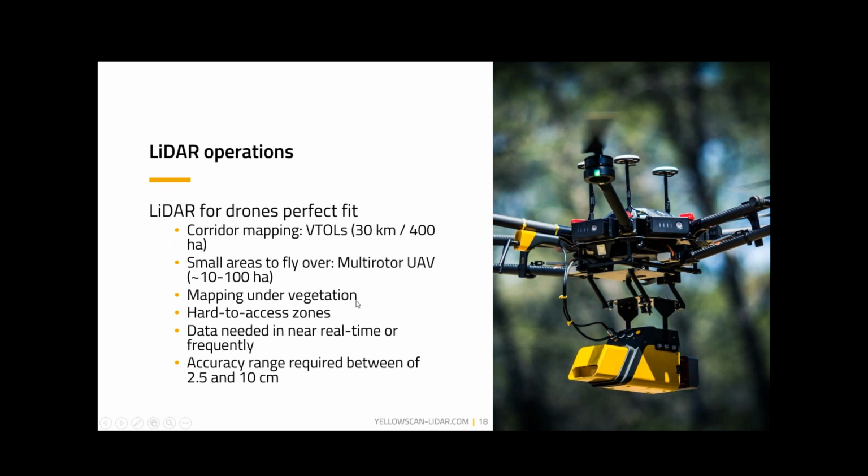Of course, any kind of mapping under vegetation, hard to access areas. These are not just hard to access for a human on the ground, but oftentimes hard to access financially, given the mobilization costs for manned aircraft to come in and do certain things. The fact that we can fly much lower than even manned helicopters typically, just due to the size and scale, also gives us a data density and an accuracy that at times can even be better than some of those platforms as well. And of course, accuracy is a scale, depends on what you need.